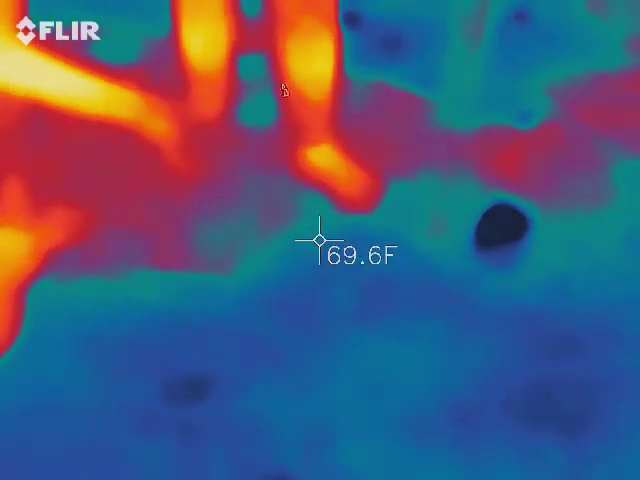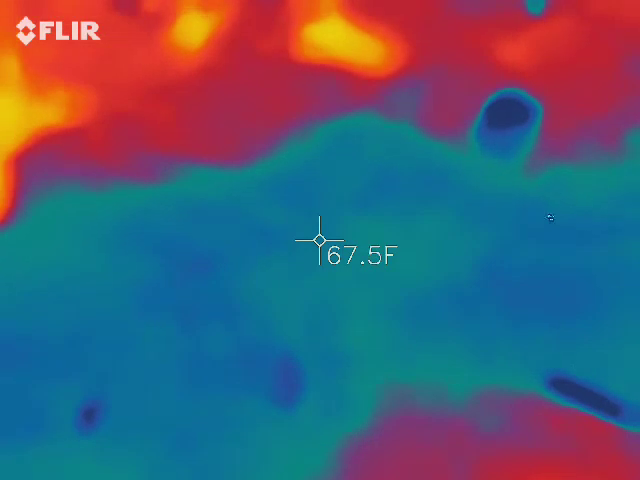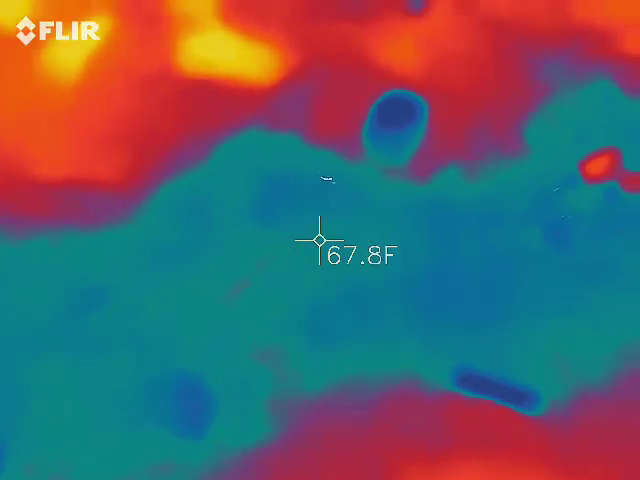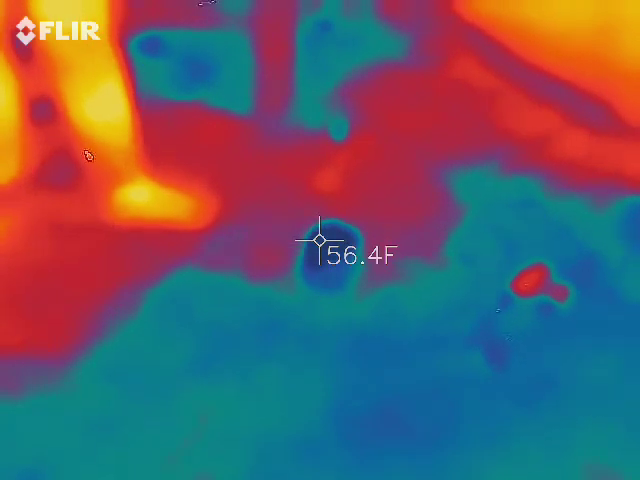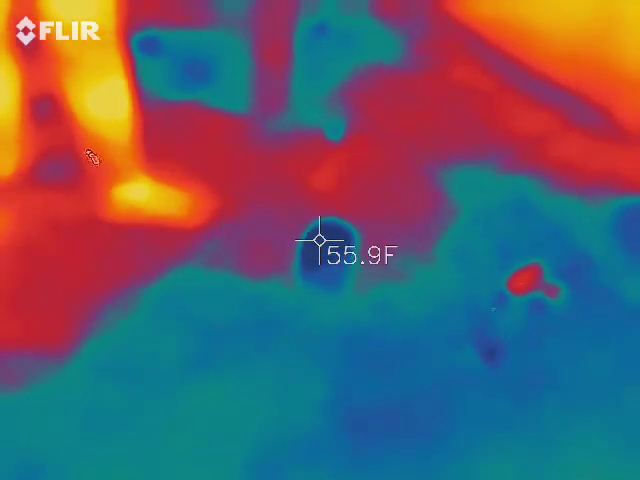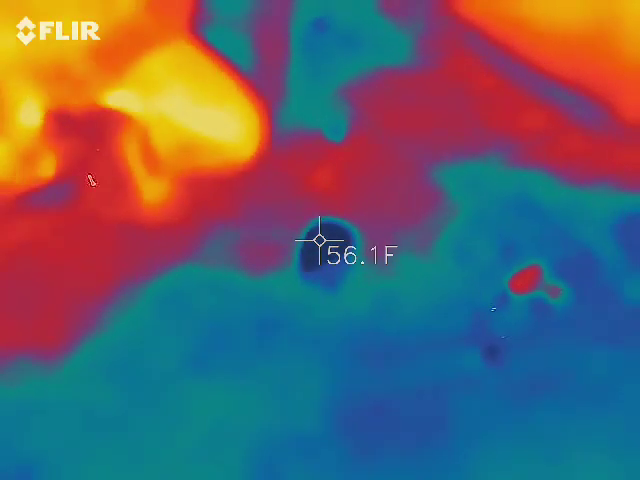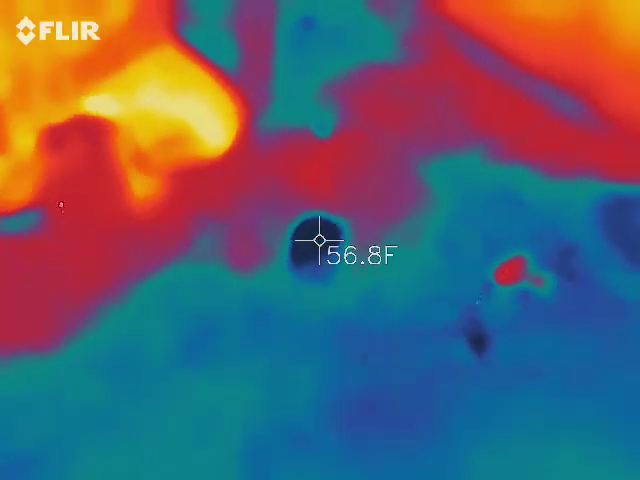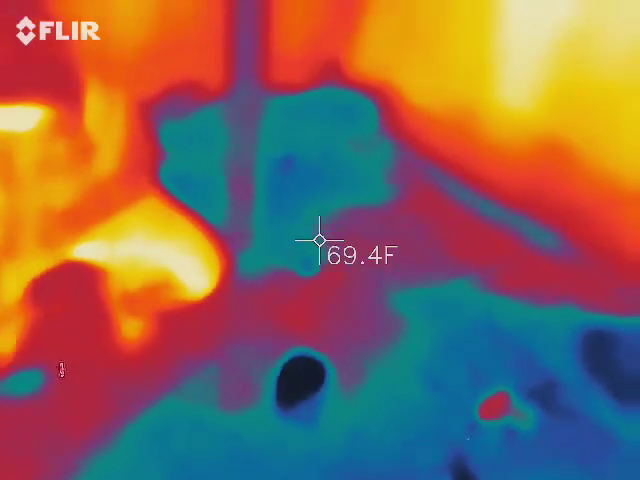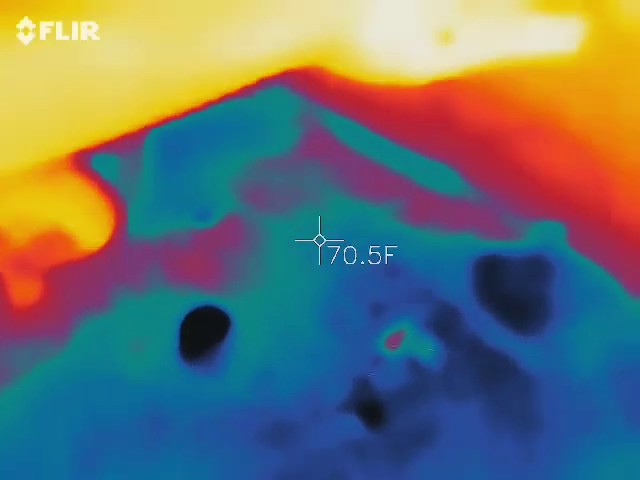So that's part of where the temperature is. So you have a black spot right there. So you want to move your crosshairs up there to see what that temperature is. And it's probably garbage, but you can see the difference of the different blues. So it went from 61 down to 56. A 5-degree difference. Yep. What did I do wrong? It's probably metal. I think it's on Celsius.